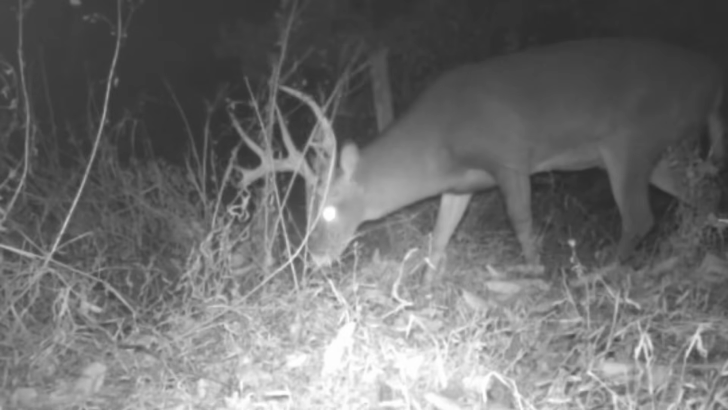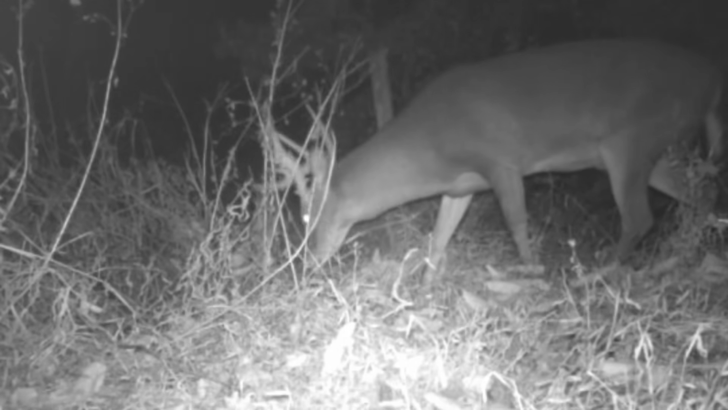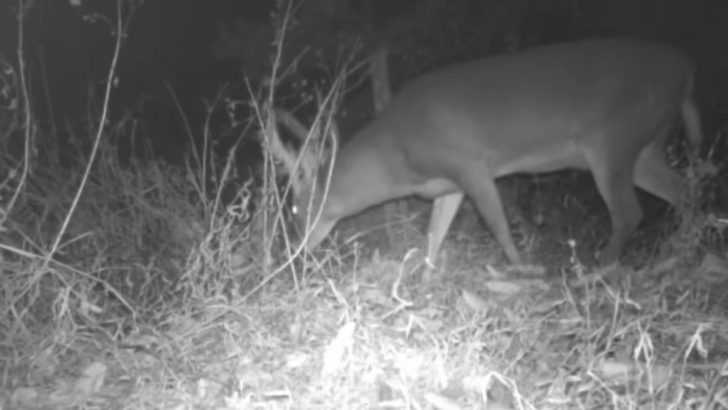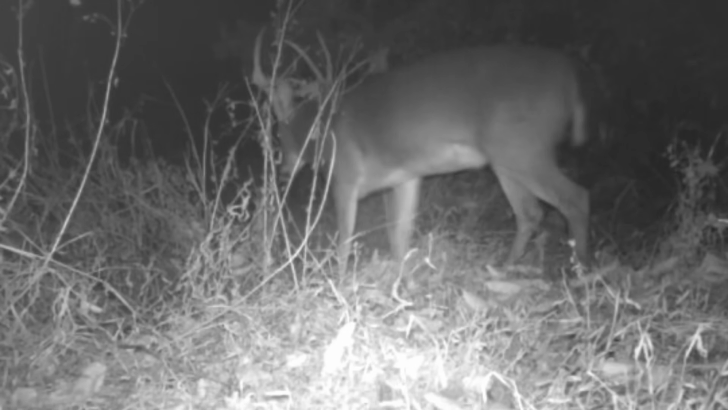And there's an old big one. Now right here looks like half of his rack is broke off on his left side. But it might just be the way of looking at it. What a rack. And like I said, you see all kinds of different sized deer here. Bucks. Come down. They still prowling around the pond. The old does. Still foraging.